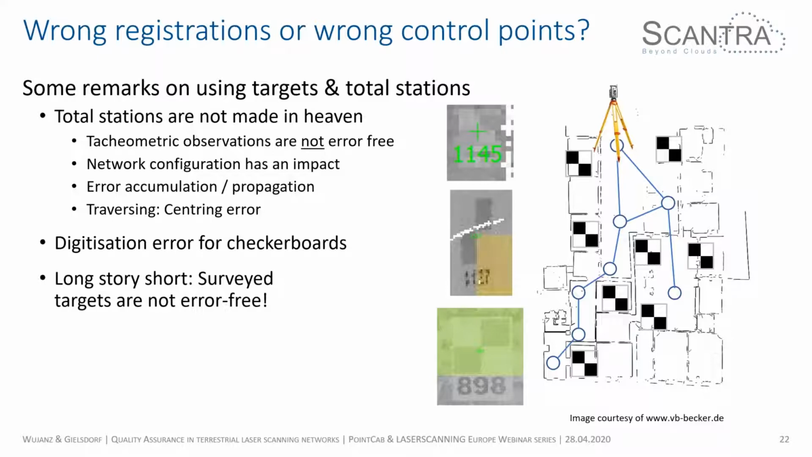There is not the point in the point cloud. So typically, for this kind of target, you use image-based correlation approaches. They keep looking for this pattern, and in the end, usually you get a correlation coefficient. The problem is that these approaches work great, but the quality measures are very hard to interpret.